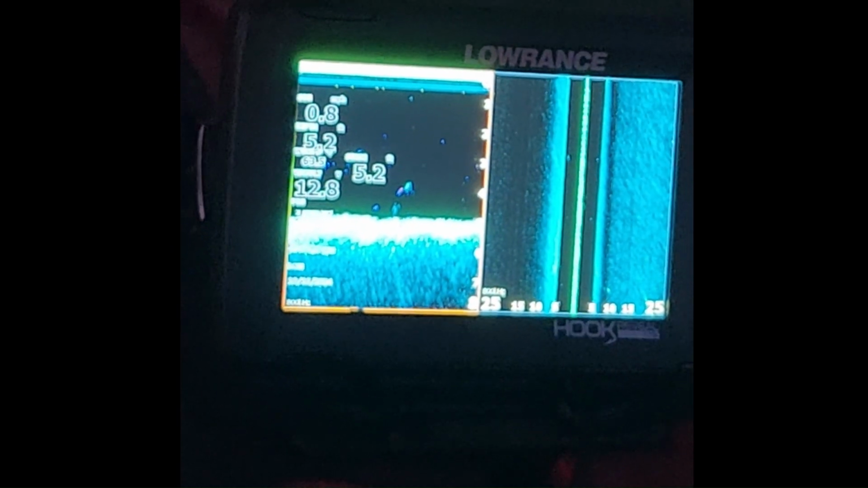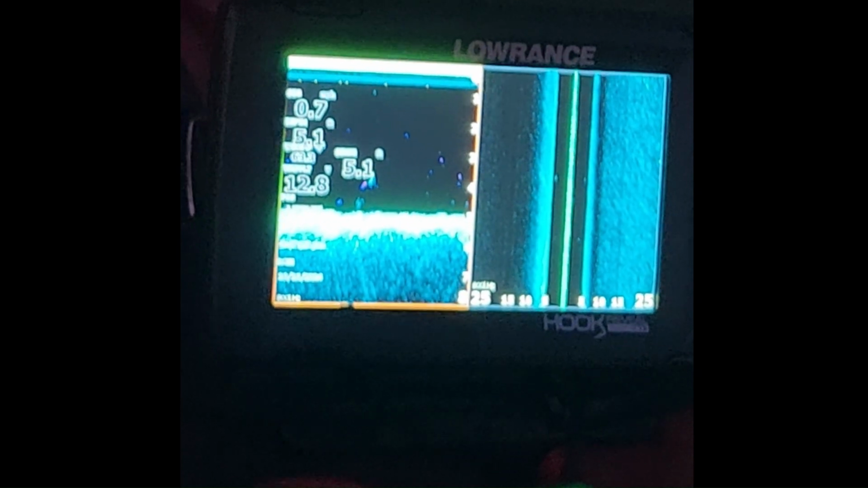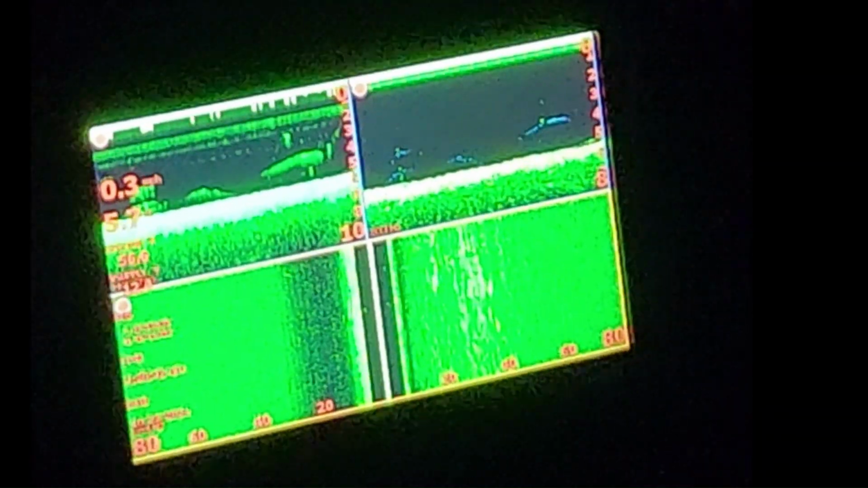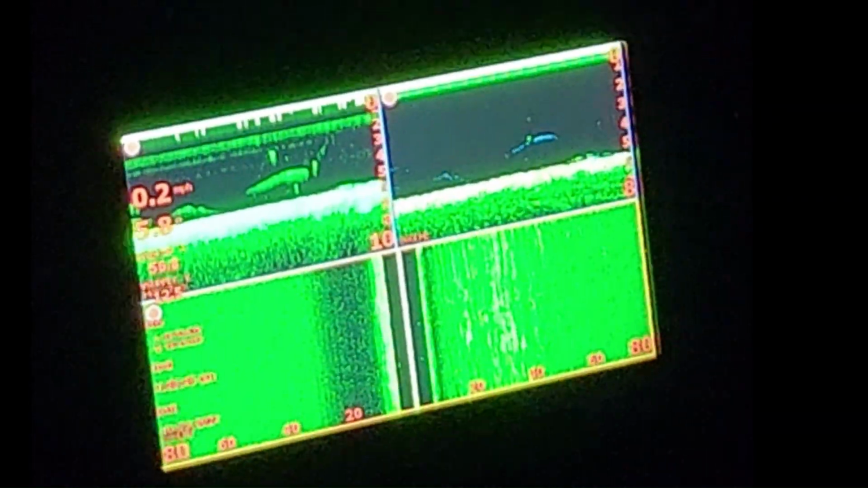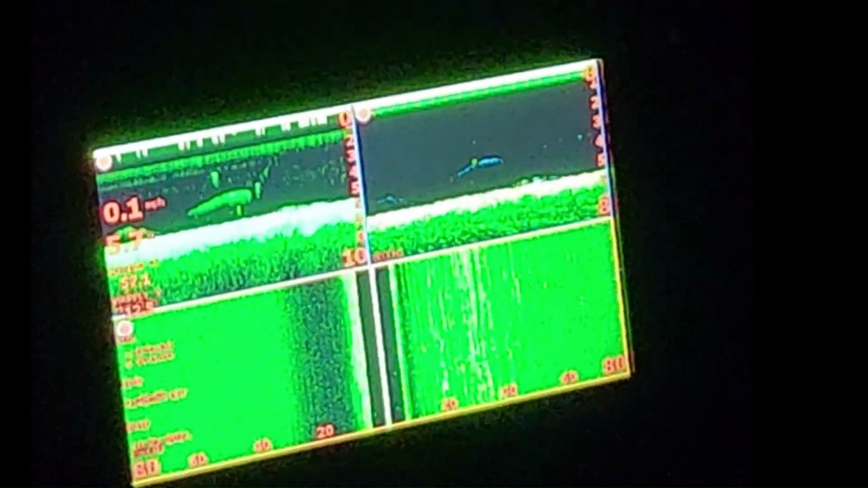Down scan with reveal is kind of like a mixture of down scan and sonar. Here again, you can see the arcs, the chirps of the fish and the color changes. This was the green mode. And that blinking thing at the bottom is a recording sonar. It's annoyingly large. I don't know why they made it so large. And the night mode is blinding in a dark boat.